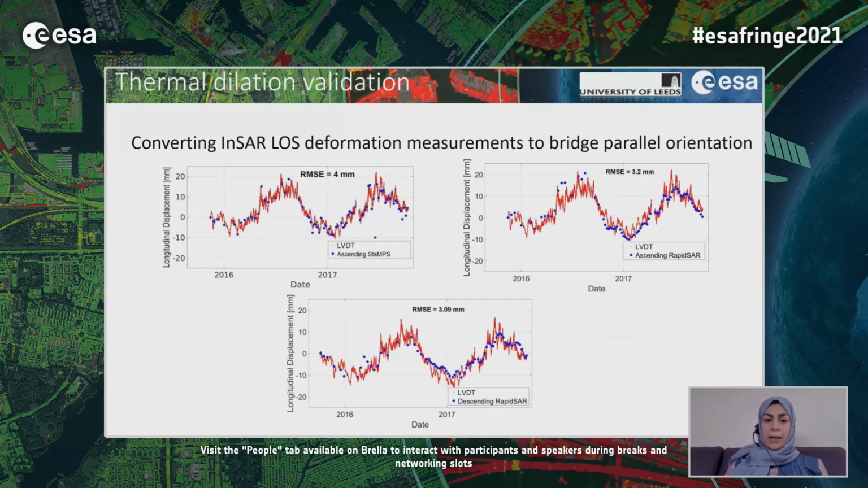In order to compare the time series of InSAR results at the Pier C location with LVDT, we had to convert InSAR line of sight deformation to the bridge parallel orientation. We did this, and in this figure you can see a comparison of the time series calculated by LVDT and also StaMPS using ascending, and also SatSense using both ascending and descending. So you can see that there is a nice agreement between LVDT and InSAR data here.